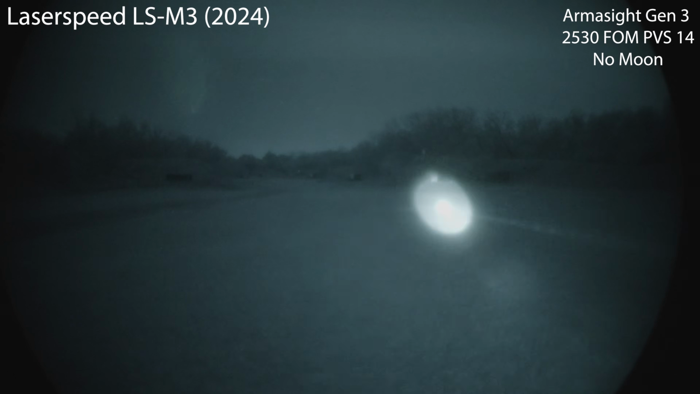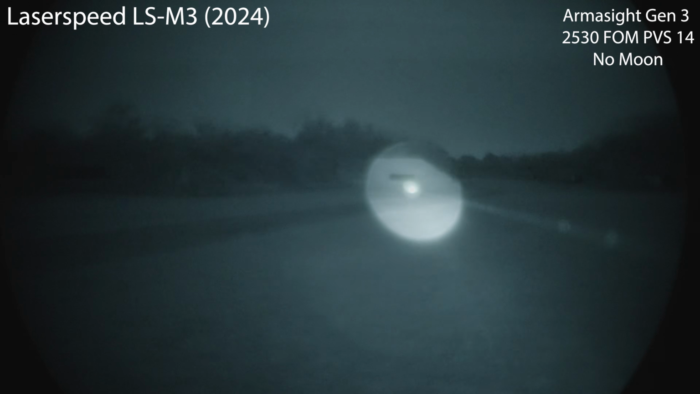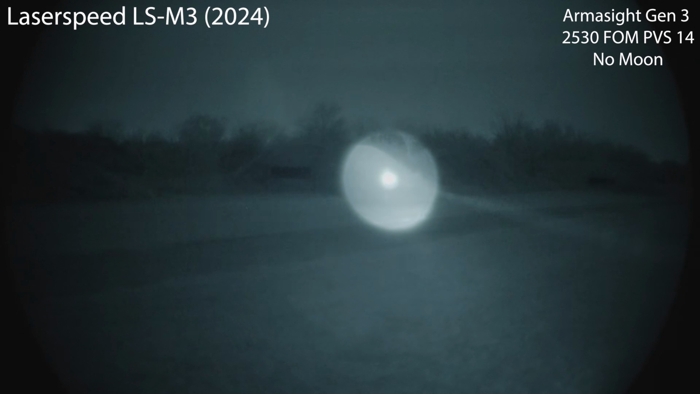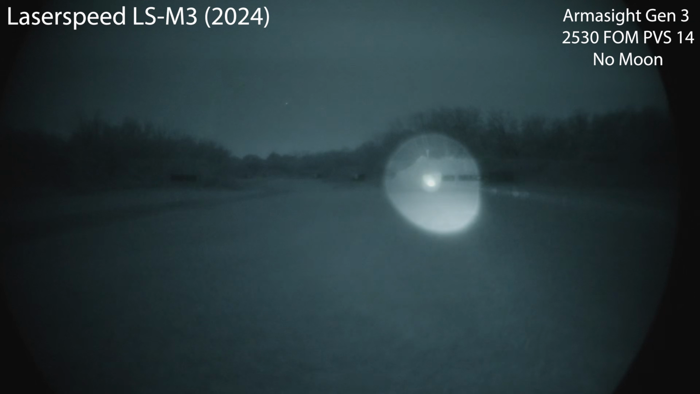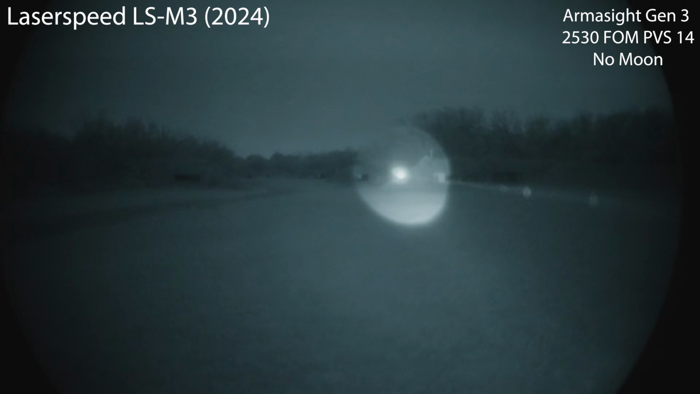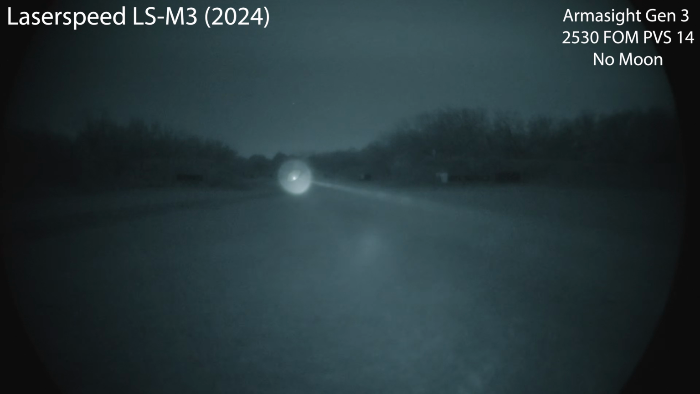At 100, let's see if I widen it, if the laser becomes any more useful. It's a little too spicy there. This is a no moon night, so if there's a little bit more photonic barriers in the area, I think it would become more useful. It would cut down on some of that blooming. But for no moon, that laser is really bouncing back a lot of light. So Laserspeed LS-M3.